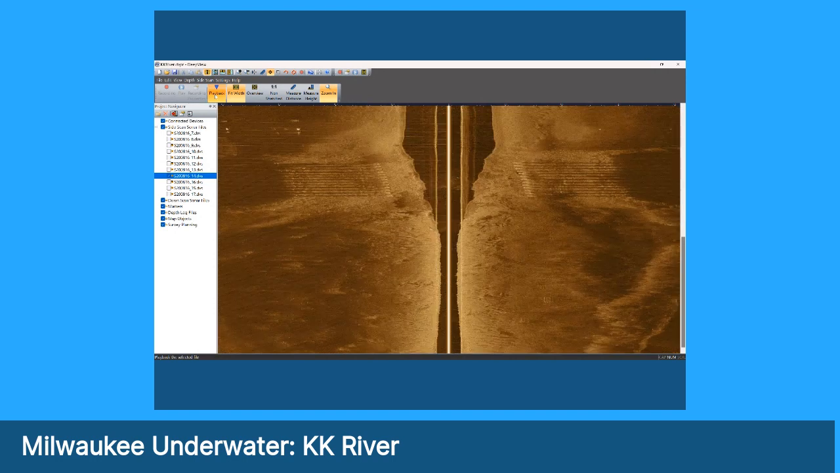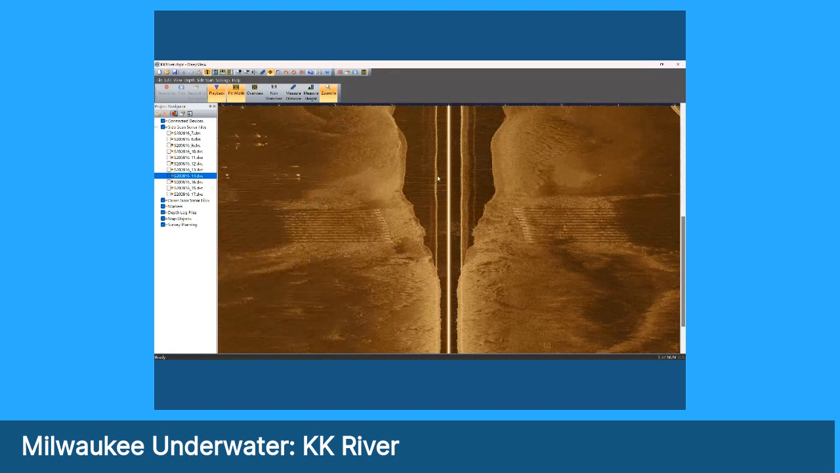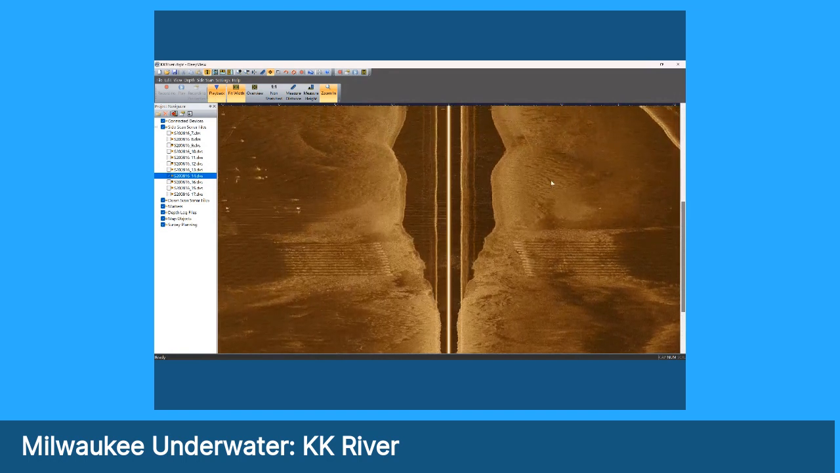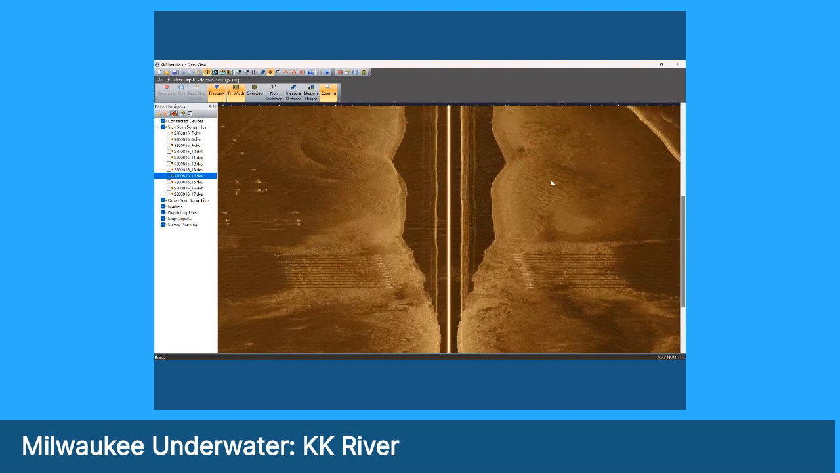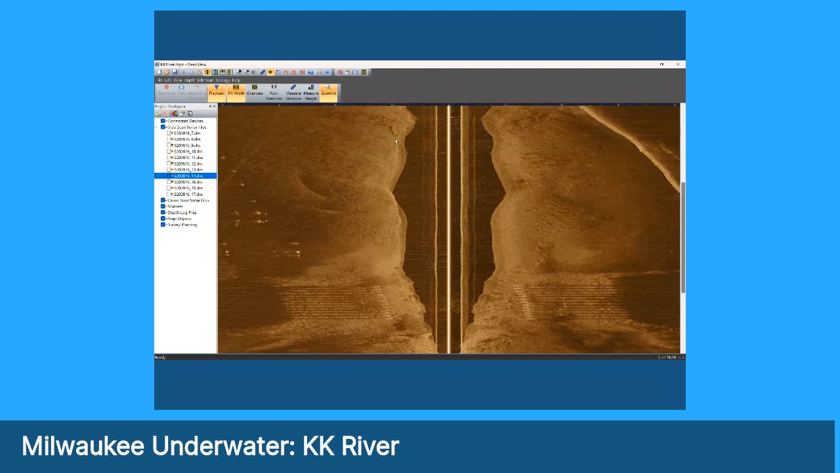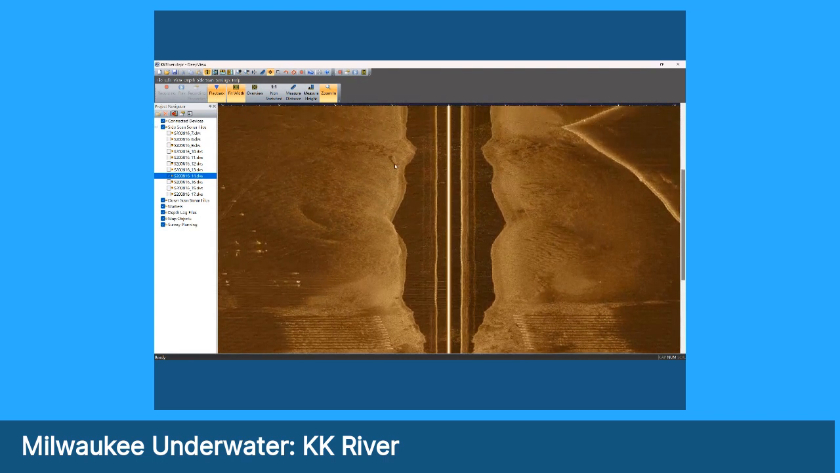So we got past the bridge here, and we were shooting pretty good imagery. Here we're only on 80 feet per channel because the river gets quite a bit narrower. And again, looking for debris. Here we see a big log just sticking out of the bottom. You can actually see its shadow on the left, which is quite interesting.